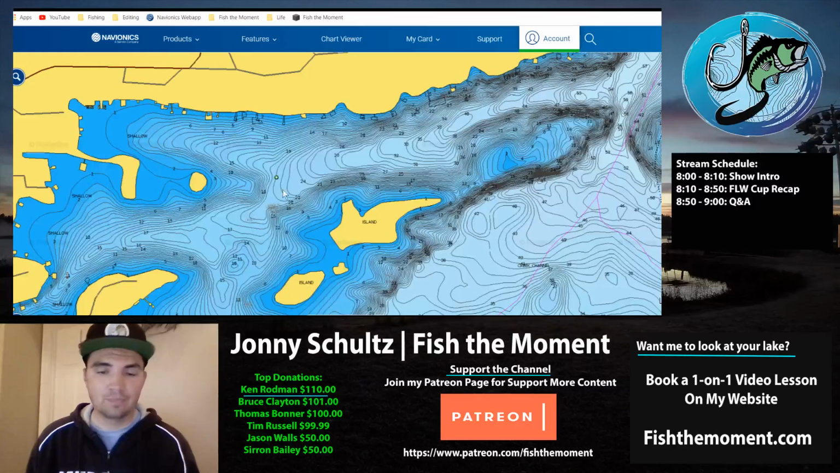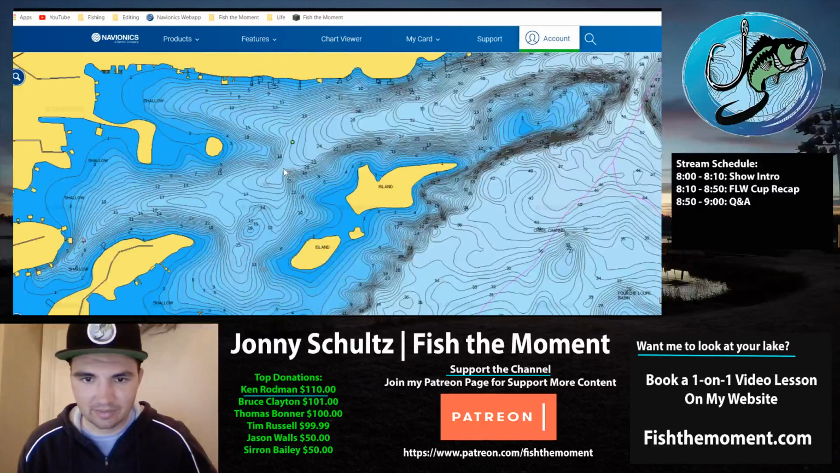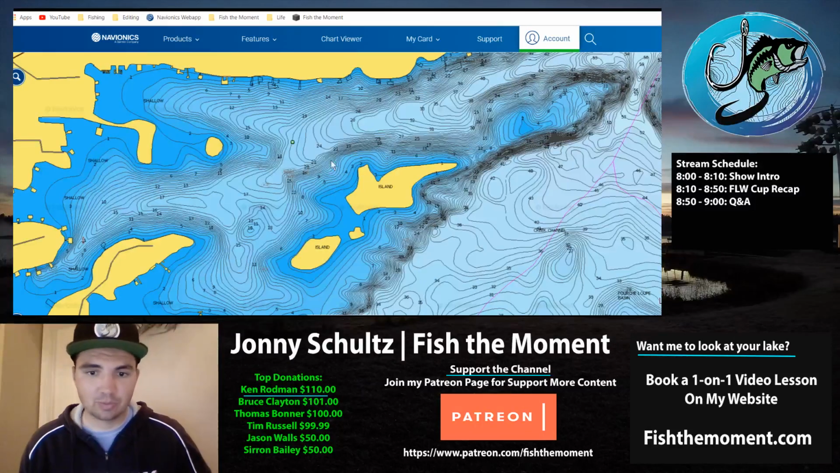We caught the double 3-pounders, just a little drop off this island with some brush. I mean, it's not the best looking spot in the lake. It's a good looking spot, but it's not the best looking spot ever. But it just happened that this brush pile happened to be the one that was loaded up.